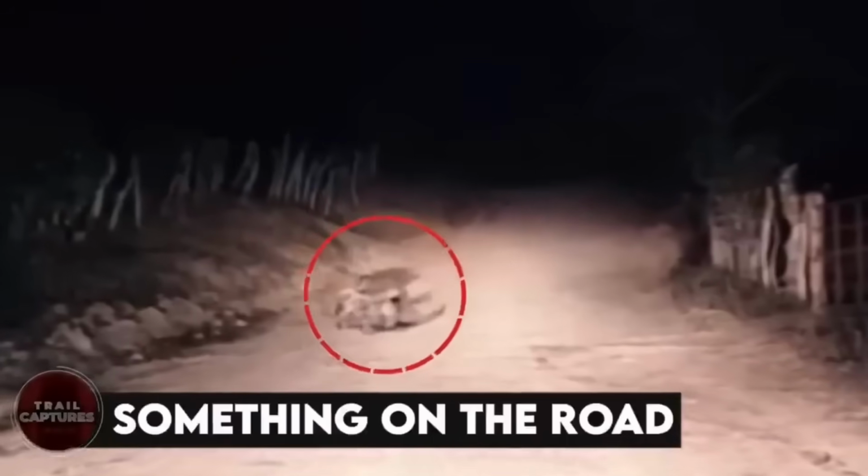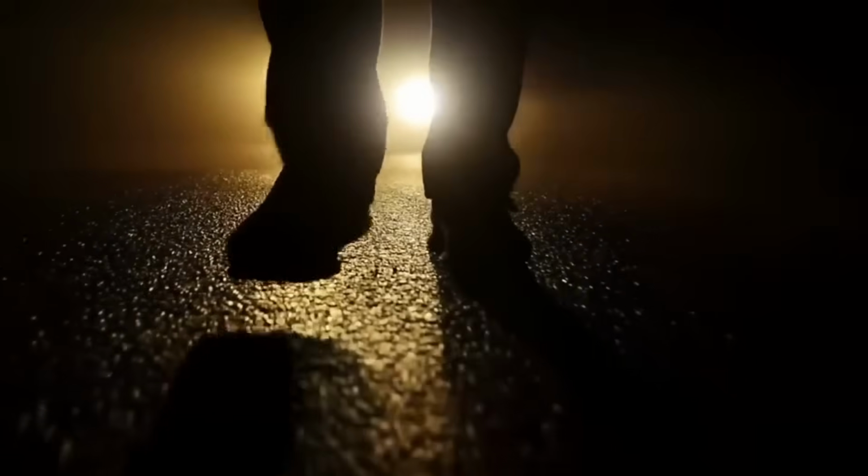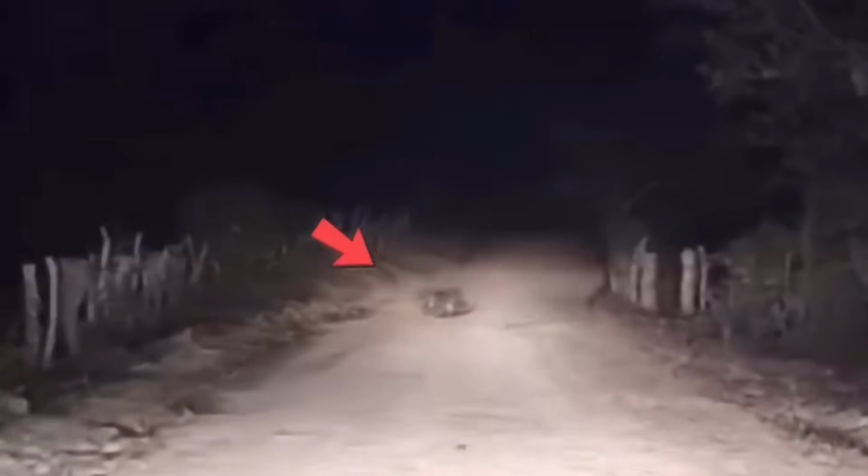Something on the road. These men were just having fun on their way home. One of their friends even started walking on his own and didn't sit in the car. But after a minute, they saw him running back towards the car, all terrified. And as the car moved forward, everyone could see why that was. A weird creature sat on the road, crawling creepily towards one side. What was that? No one could tell. Just an animal stuck in a bush or something else.